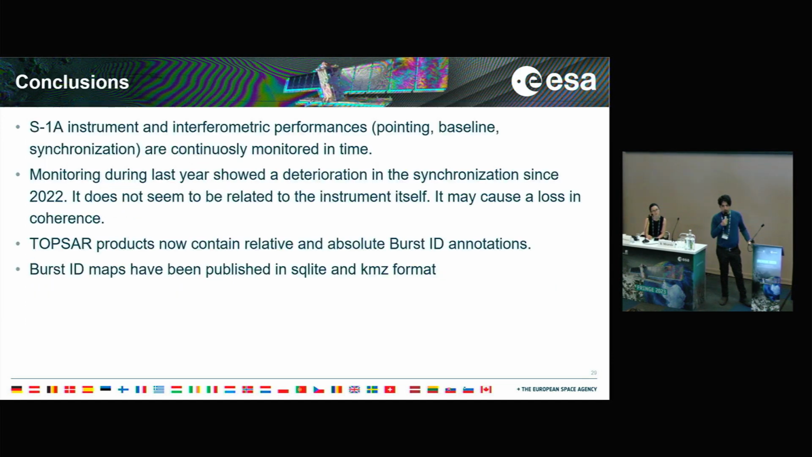And this is the end of my presentation. So, summing up, in the reports that we publish routinely, you can see all the results from this monitoring, and you can also find information on the new implementation of burst ID maps and burst IDs. Thank you.